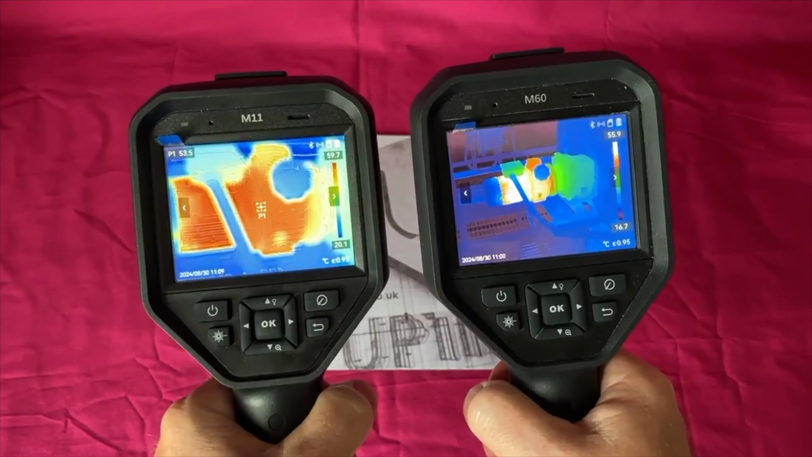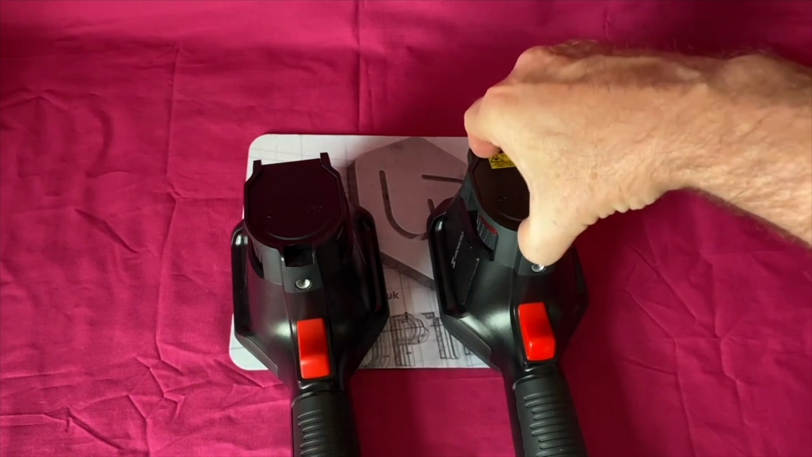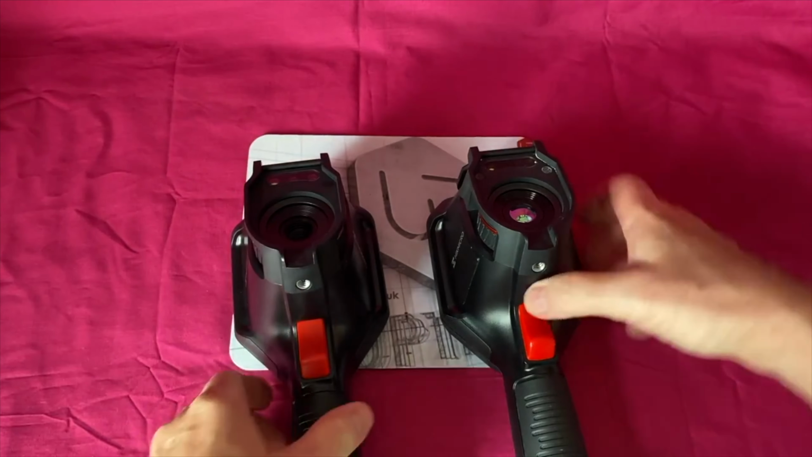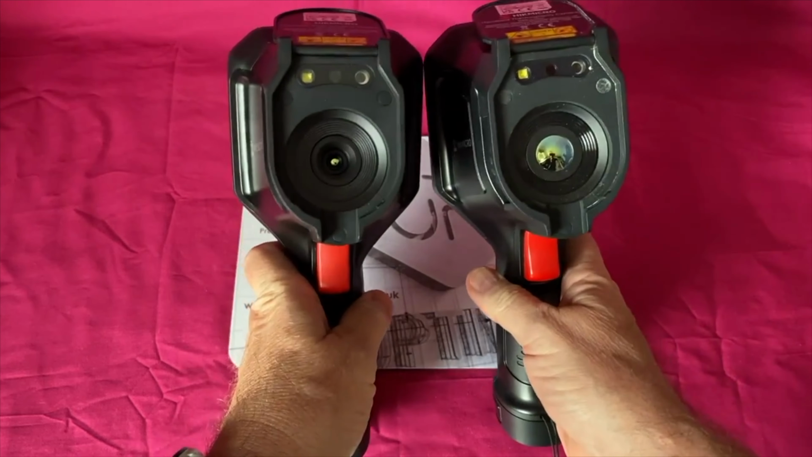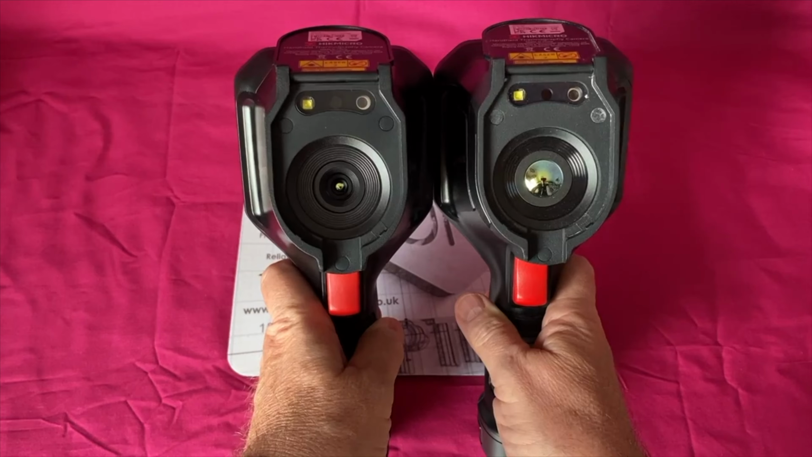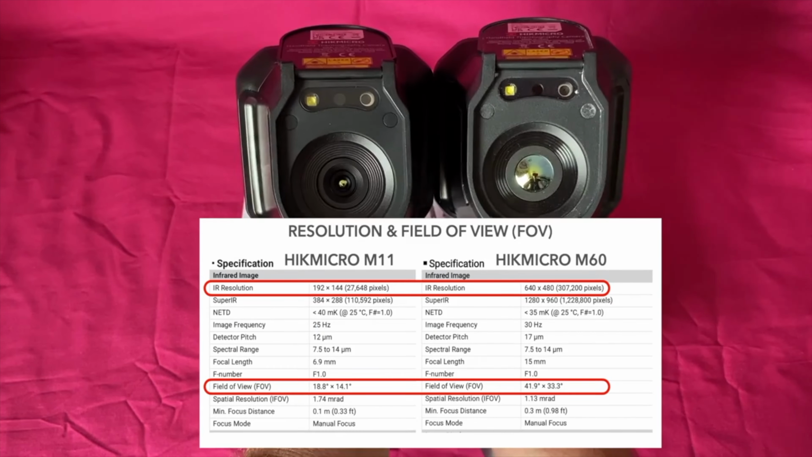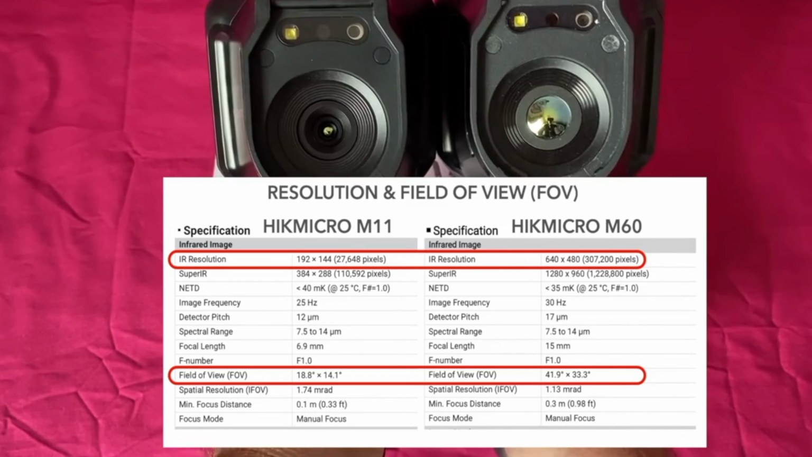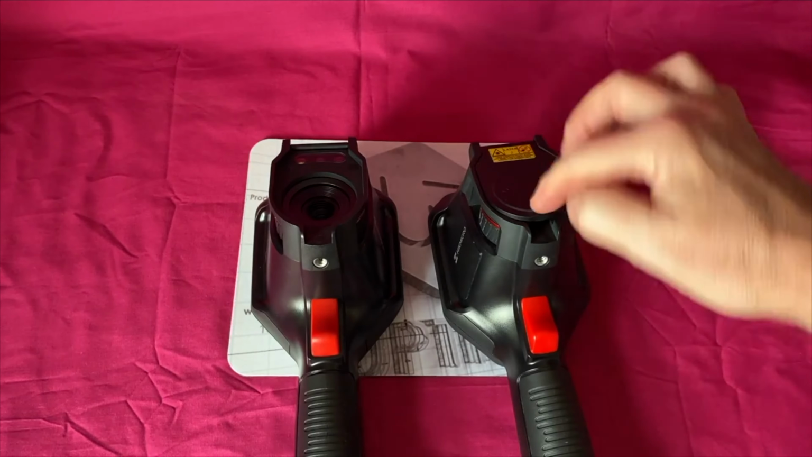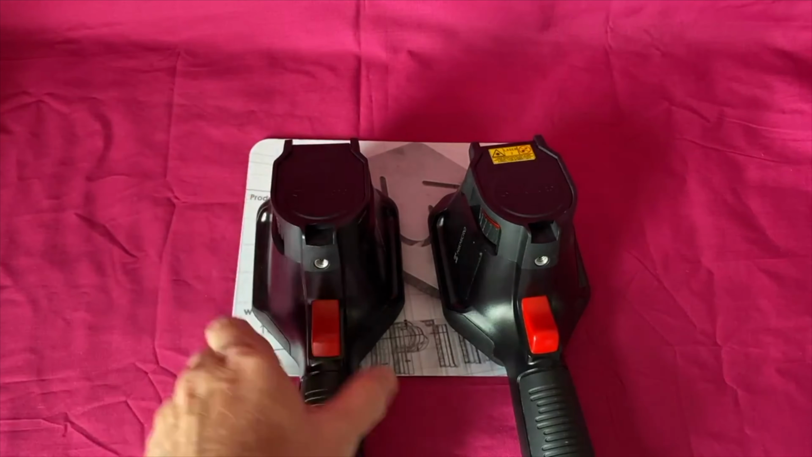The difference is that the imagers, so the sensors, are different. So when we look at a sensor, we're looking for the size of aperture there. The one on the left, the M11, is very small, 192 by 144, and then we've got the larger sensor in the M60 on the right. So let's just close those covers, because one thing we don't want to do is ever put our fingers near there.